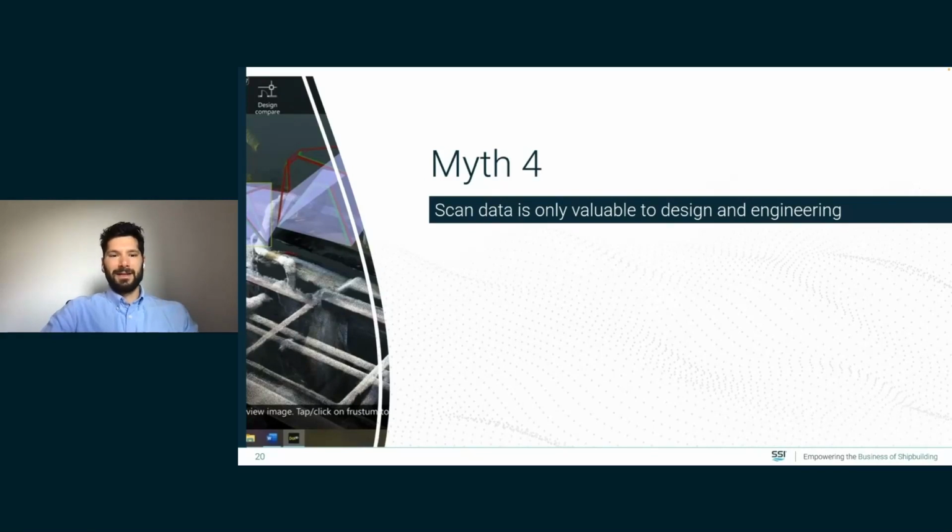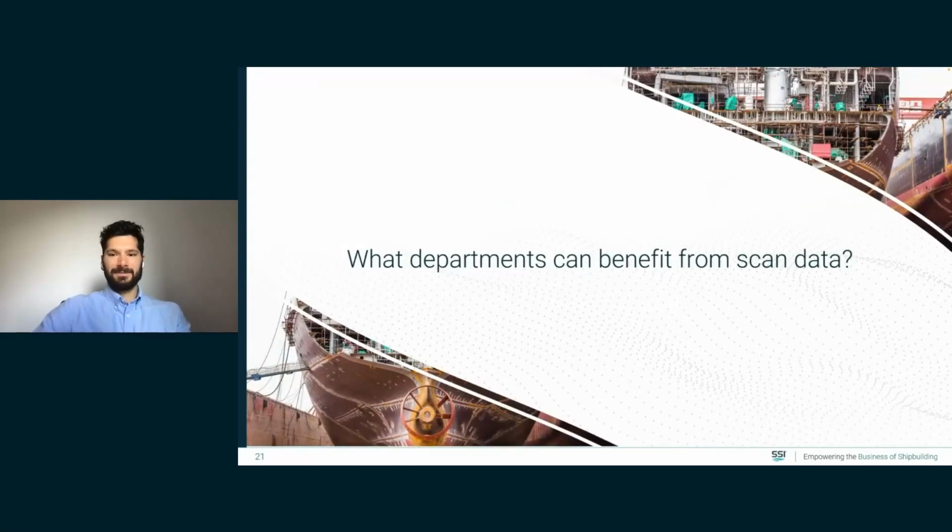Myth number 4: scan data is only valuable to design and engineering. I think this is another very common misconception. So we'd love to get to the bottom of it. If it's not design and engineering, then who can benefit from scan data?